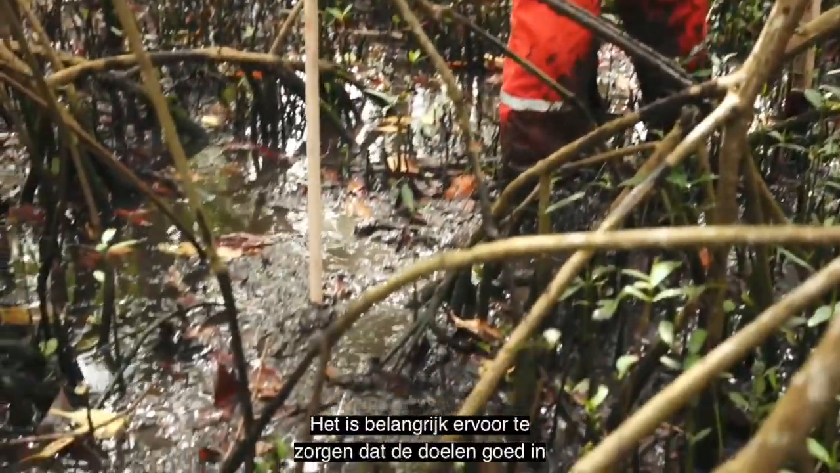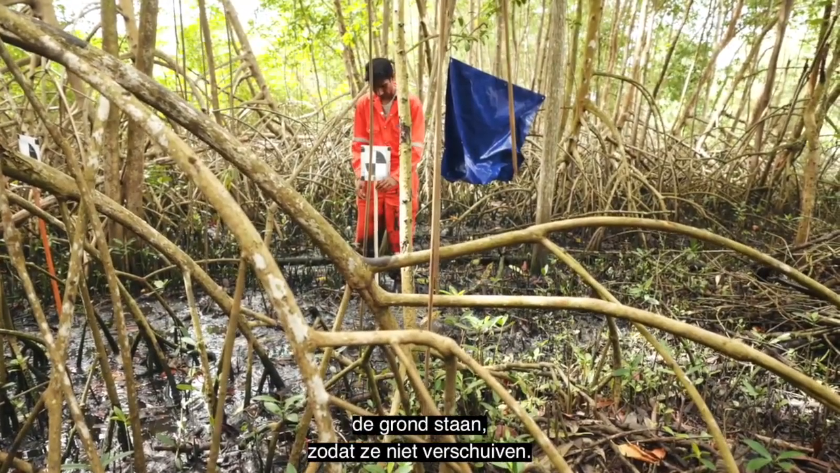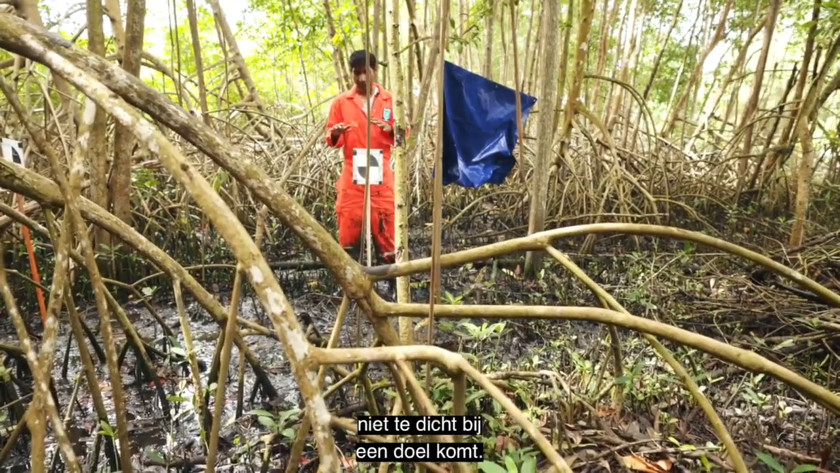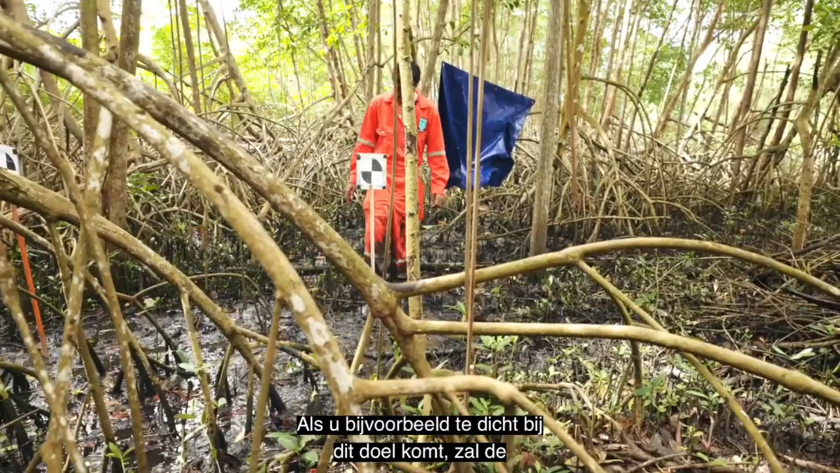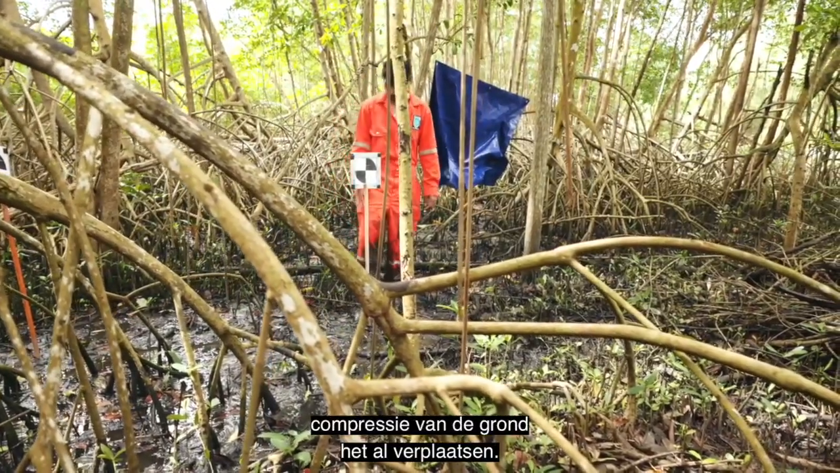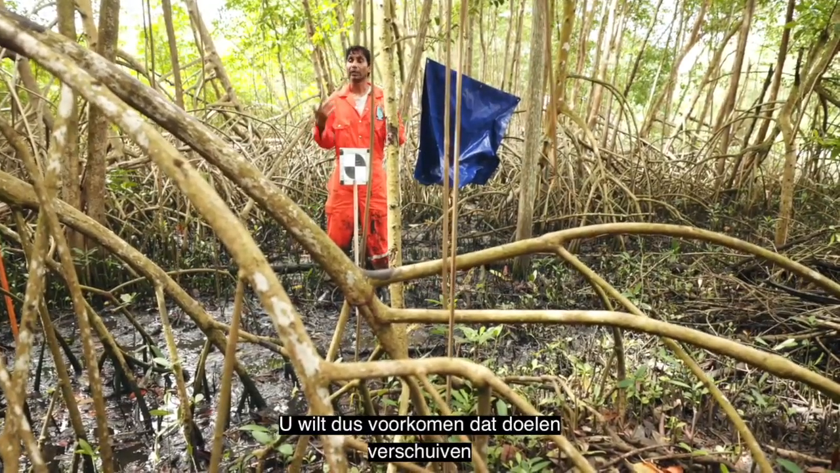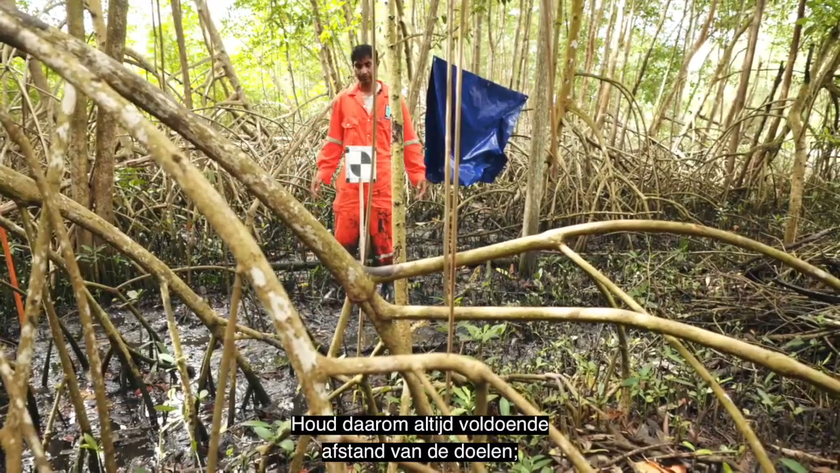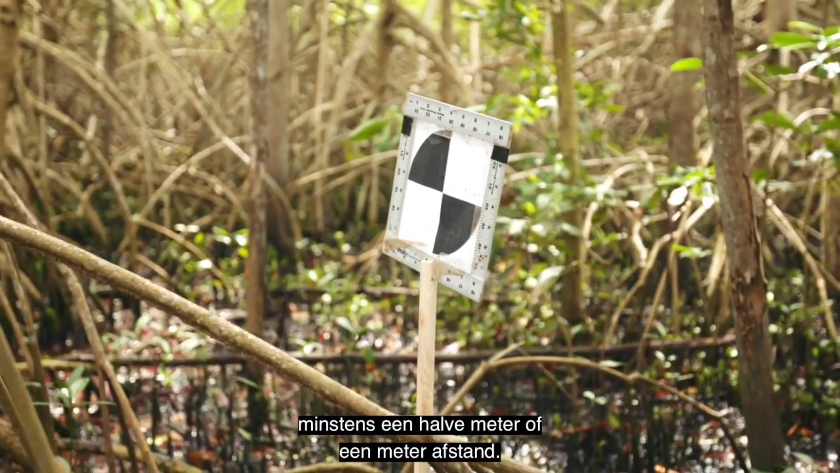It's important to make sure the targets are well in the ground so they don't move. Also, it's important that once you start scanning, you don't step near a target. For example, if you step near this target, just compression of the soil will move it. So you don't want any targets to move once you start scanning. So always give the targets a wide berth. Once they're placed, stay at least half a meter or a meter away from them.